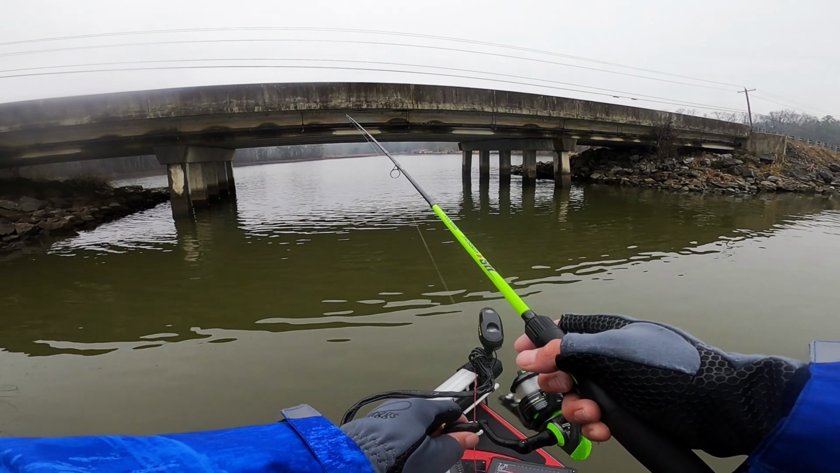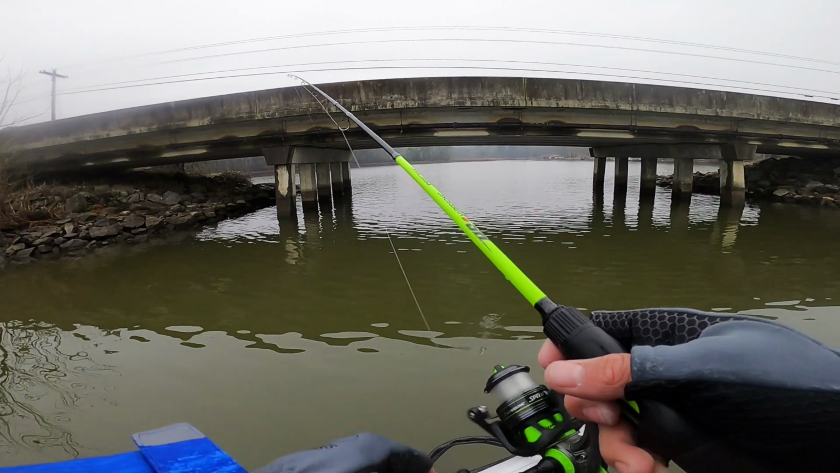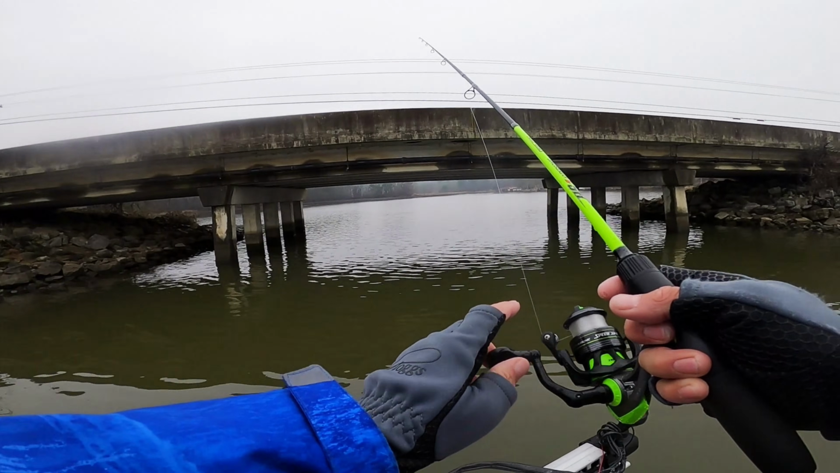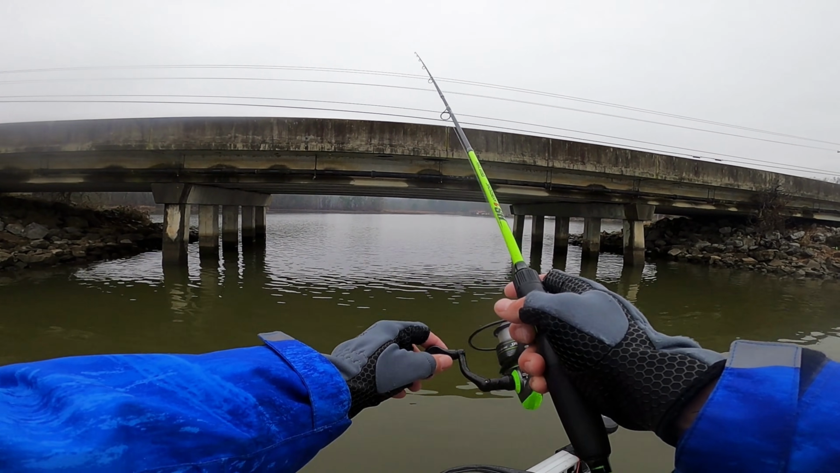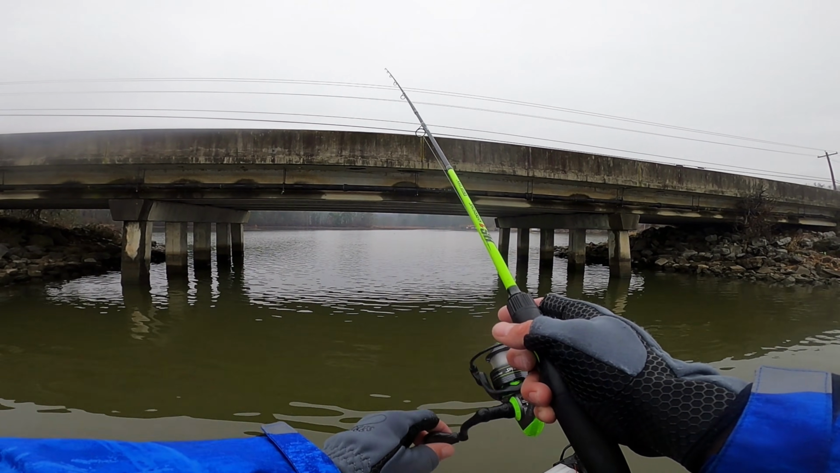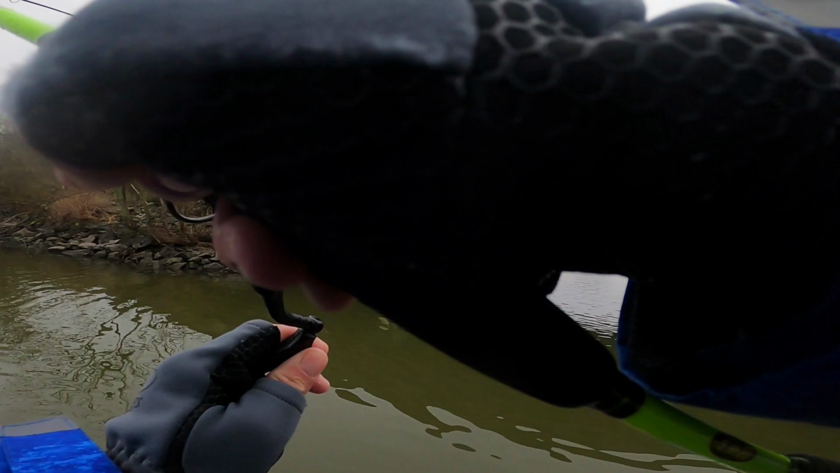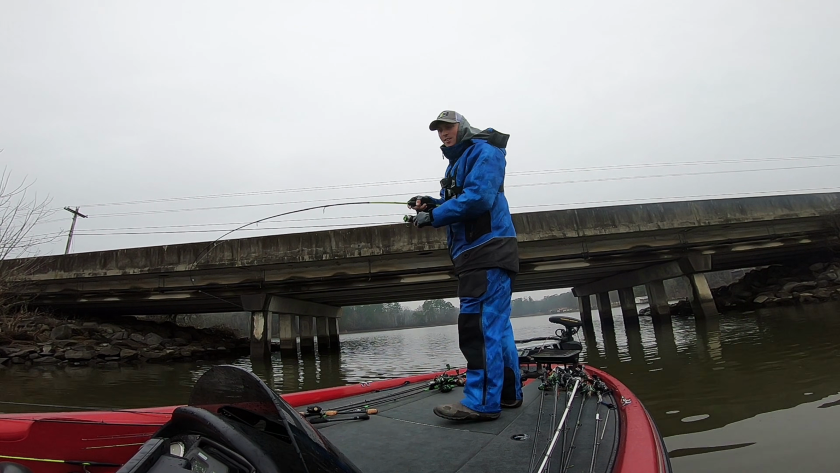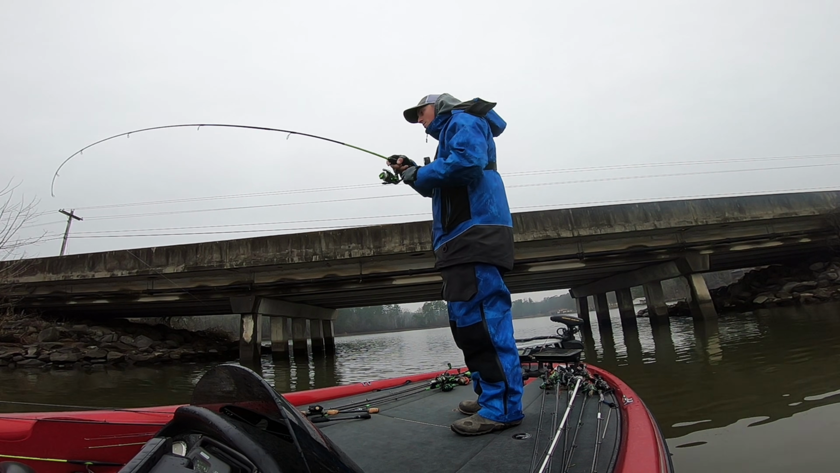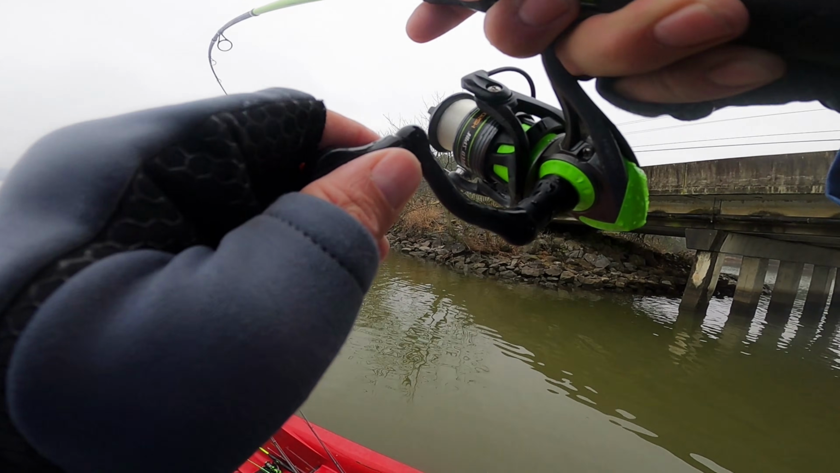1/16 ounce jig head. That's all it takes. Got my little ultralight setup going, 4-pound test, and I got a little split shot on there so I can get it down a little quicker under this bridge. Crappie are sitting at about 6 to 8 feet. There's one. Yes, that is so fun, guys. Once you find them, a lot of times they're schooled up. Crappie always hang out in schools, and that is so fun.